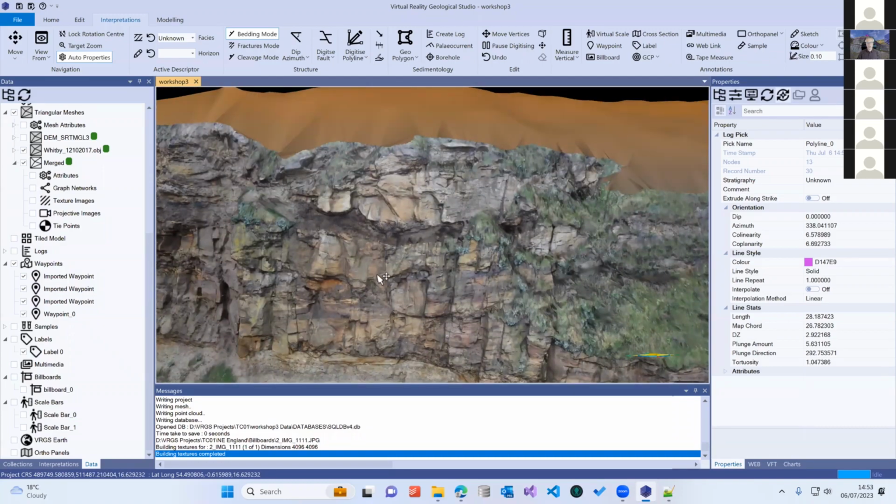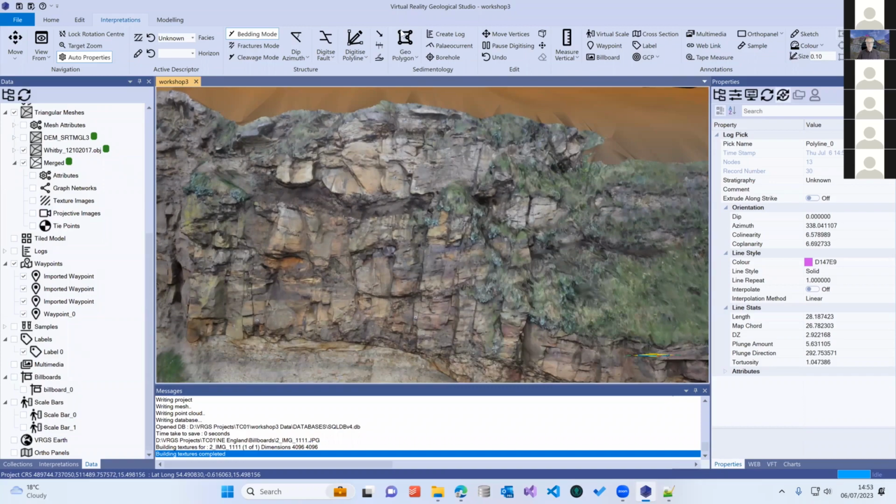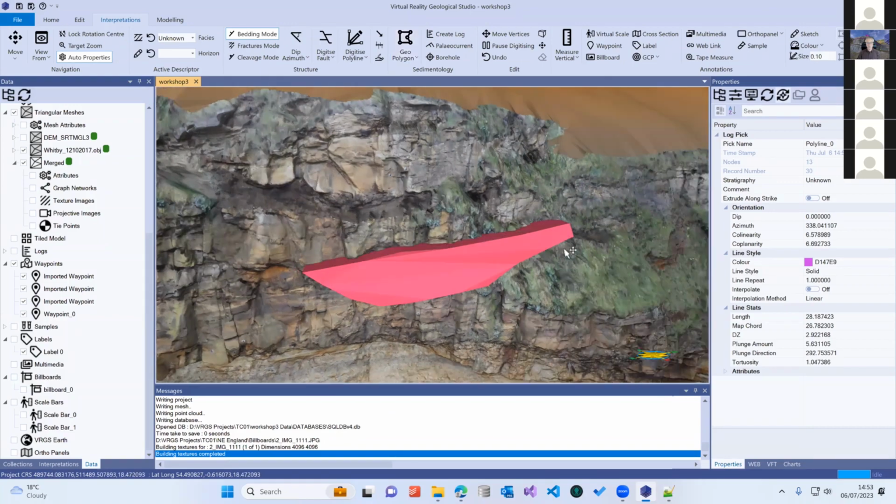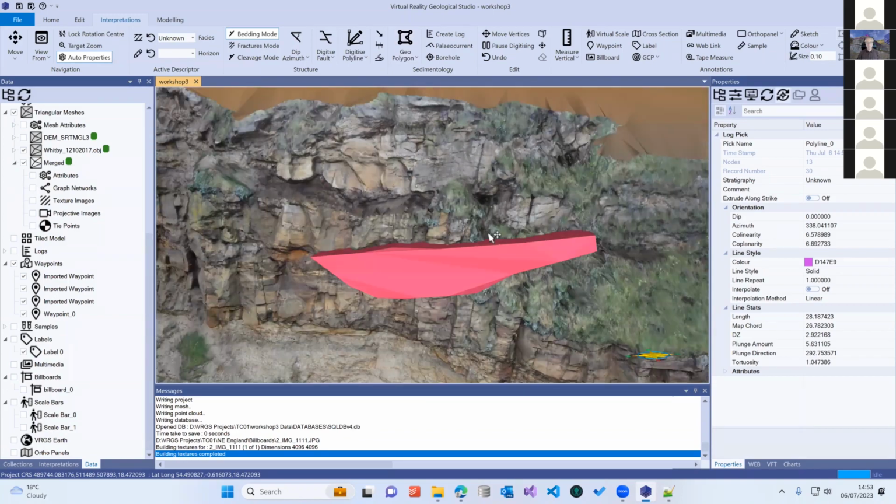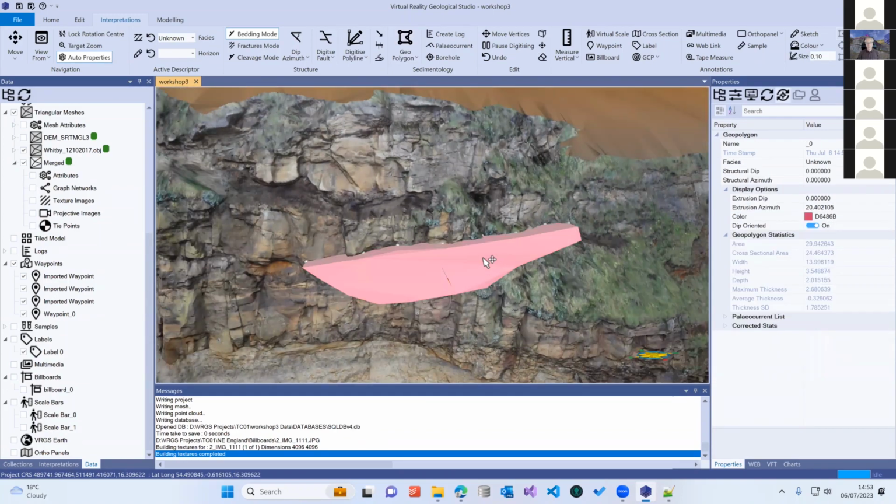So around here might be a good place. So a geopolygon allows you to generate a body around an object. Now this is a multi-story channel system, so we can build 3D objects that encapsulate a particular body.